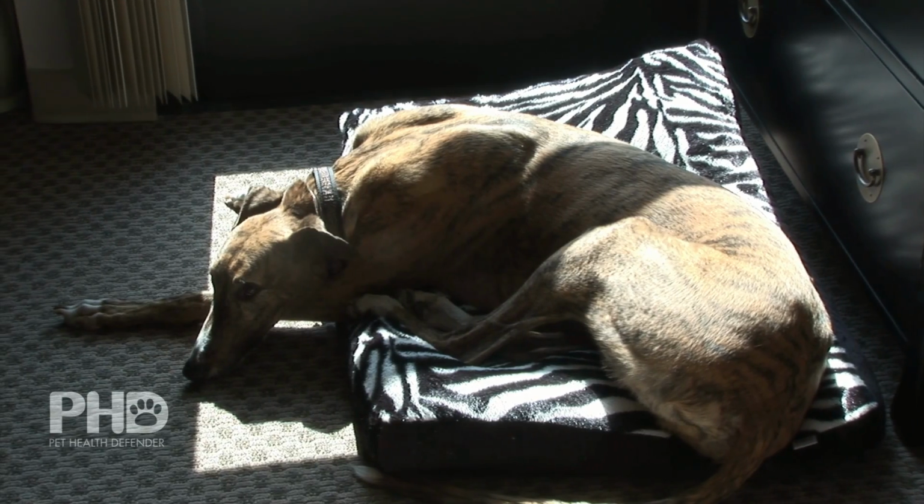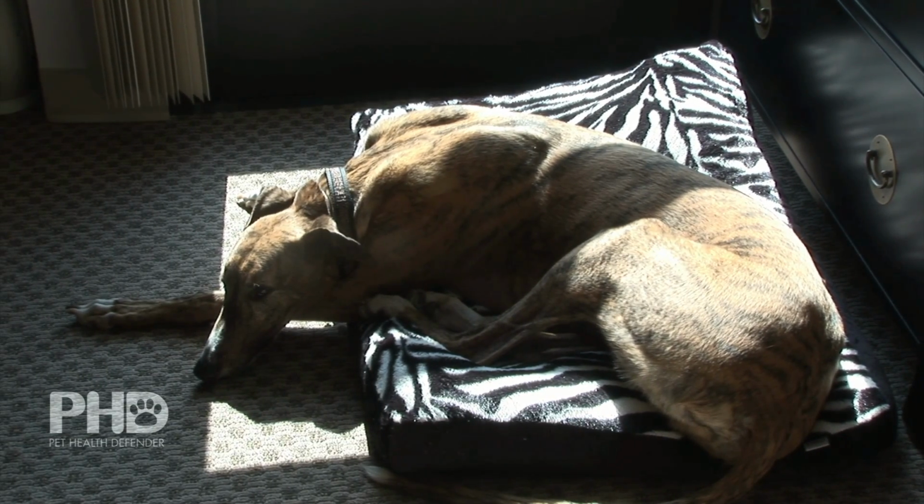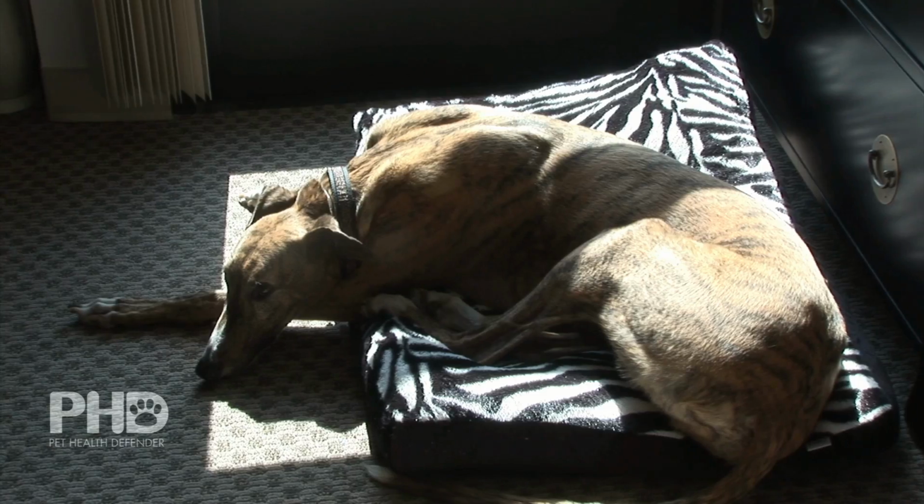This is the perfect solution for Mo. He's done fantastic with it. I don't have to fight to give him pills. I'm not harming his liver by giving him aspirin or any other type of medication. I put a collar on him 3 months ago, and he's a very, very happy dog.